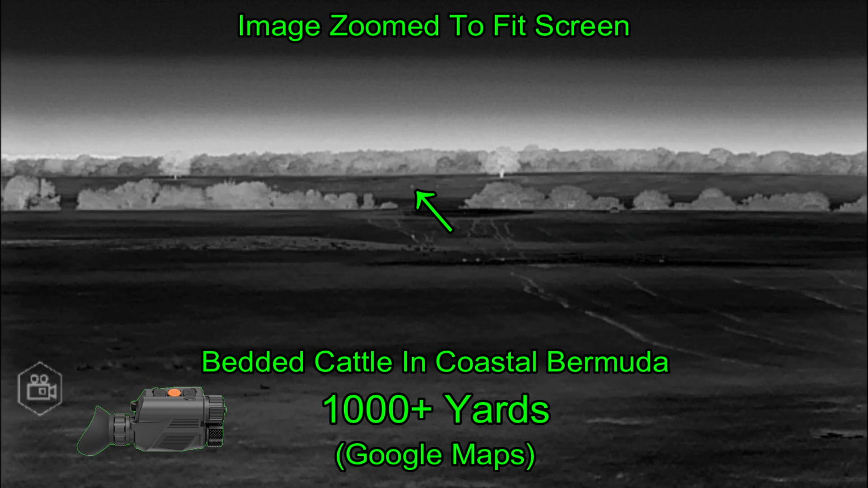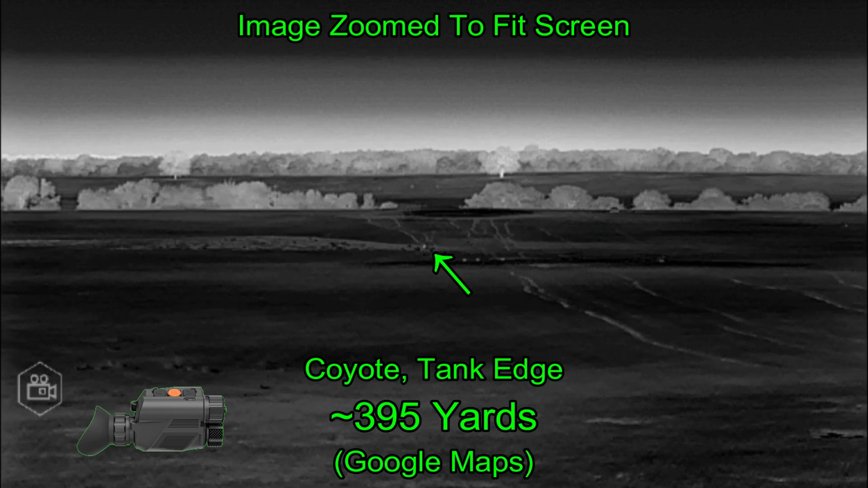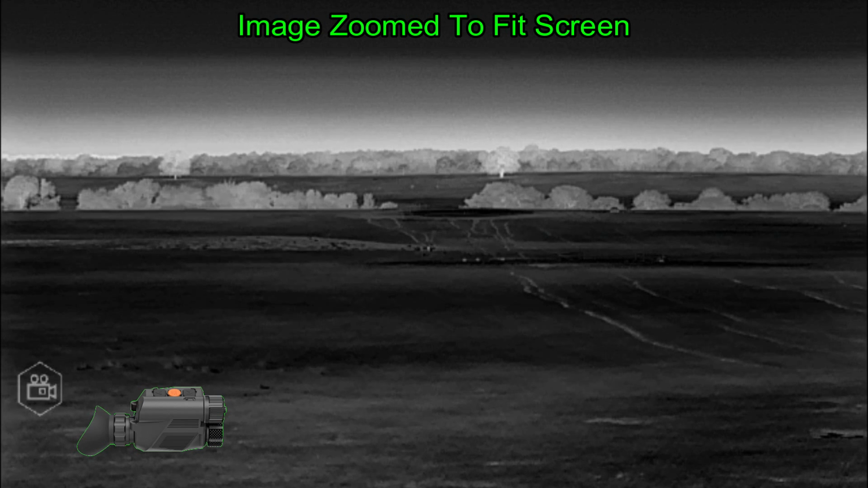Now in the background, way in the distance, we've got some cattle that are bedded in the coastal Bermuda, and they are partially hidden, and so we don't see a lot of those cattle, and they look a lot smaller than they actually are because their thermal signature is being hidden by the foliage there in the distance. Now I'm just continuing to watch this coyote as it's slowly making its way towards me. It is crossing the tank dam there at 395 yards. I could try calling the coyote to hurry it along to come in my direction, but as long as it's coming in my direction, I'm just going to let it keep coming on its own and take the shot when the coyote is in range.